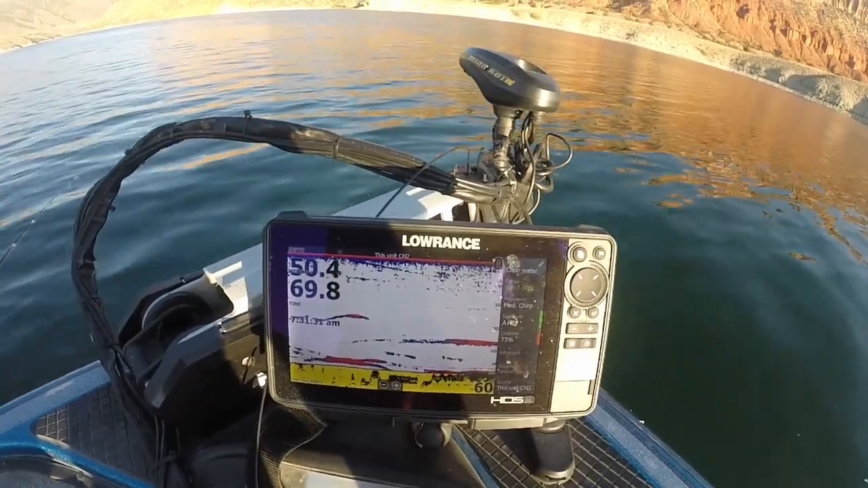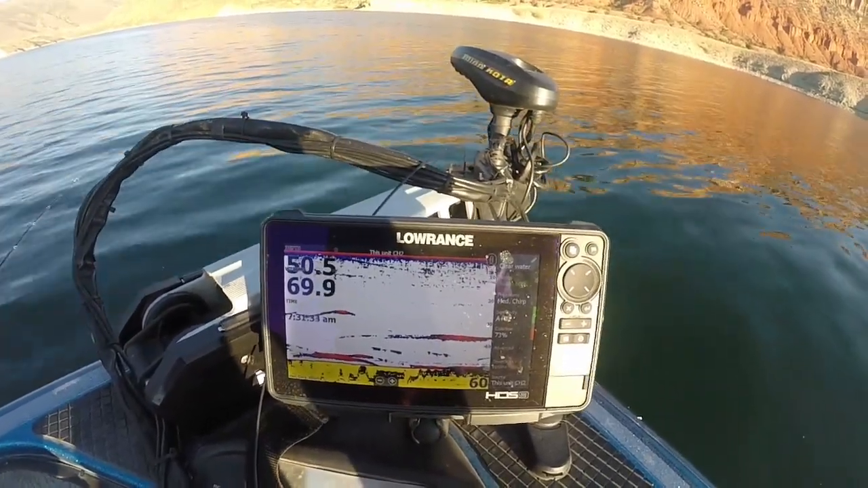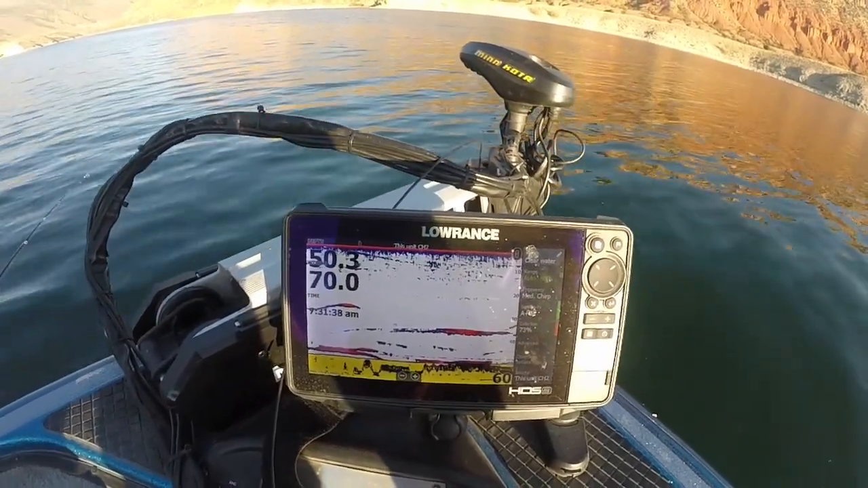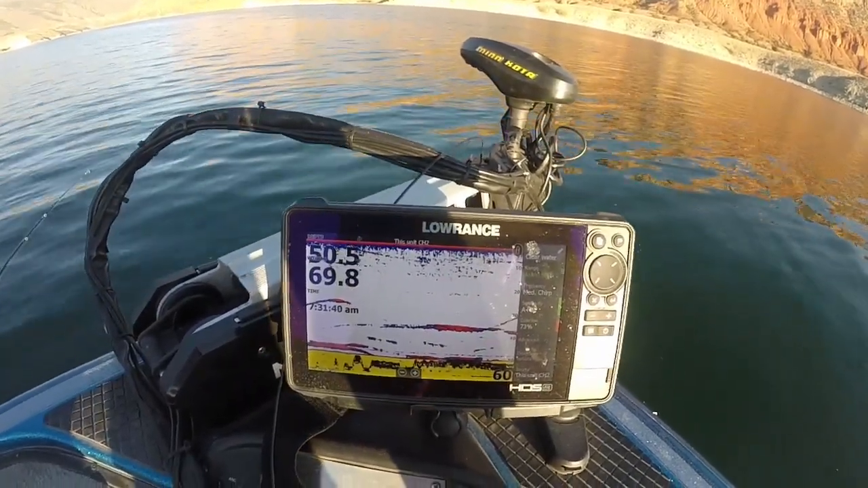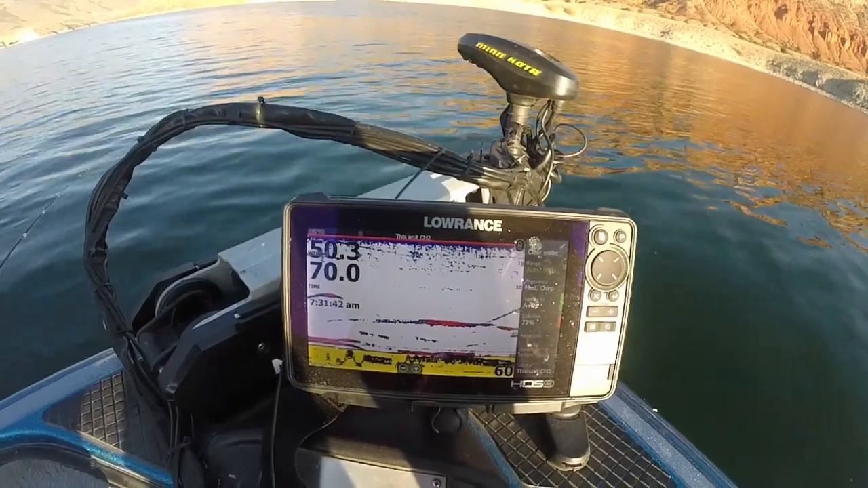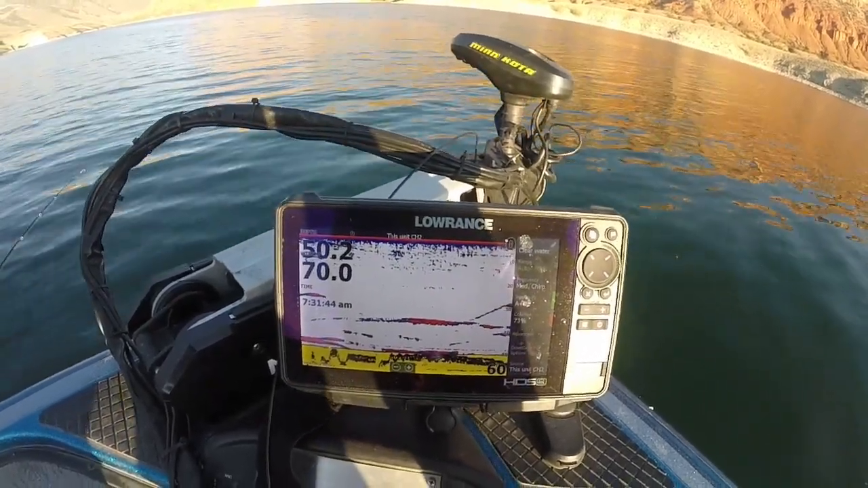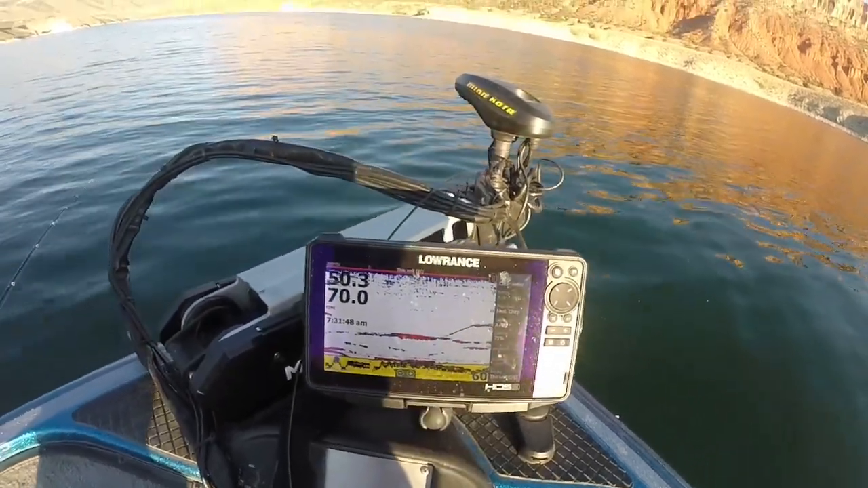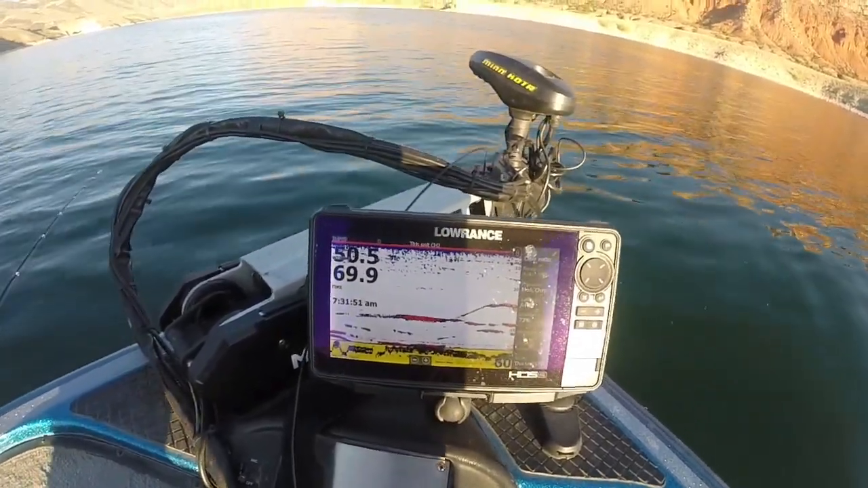Now I think there was something to do with the moon phase and other kinds of things that created that, but I purposely came out a little bit later this morning. I want to just see if the fish are in a biting mood or if they're not. So enjoy this episode. I'm just going to be showing you several of these shots.